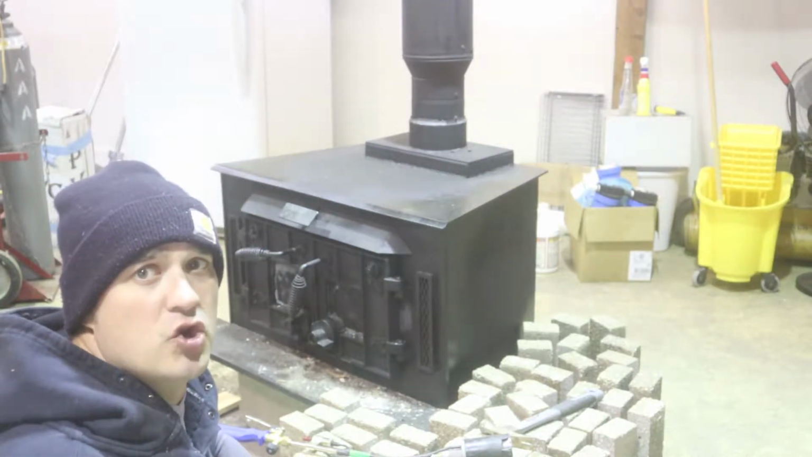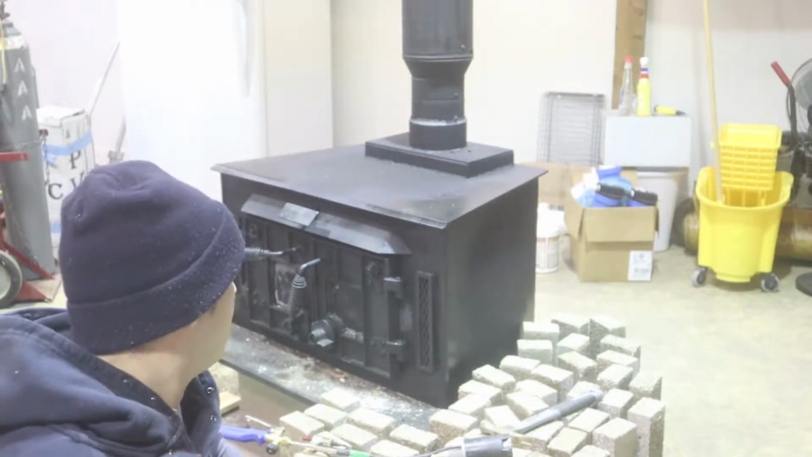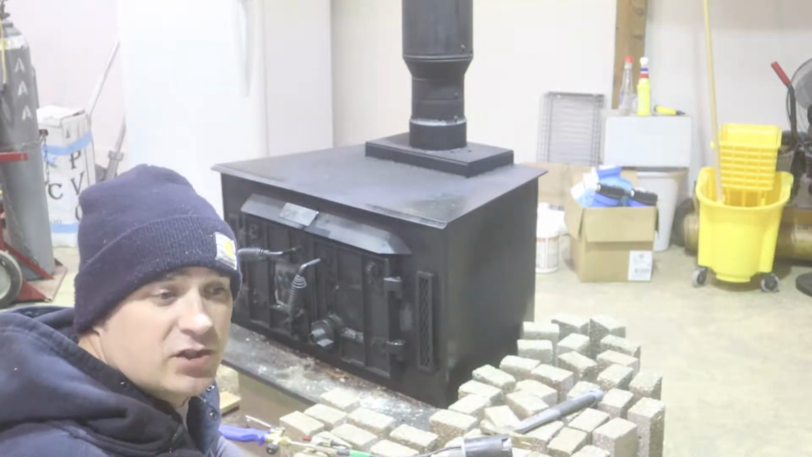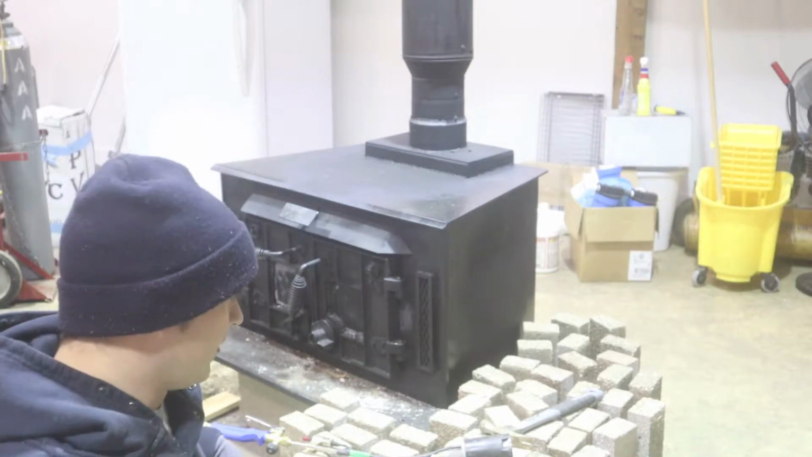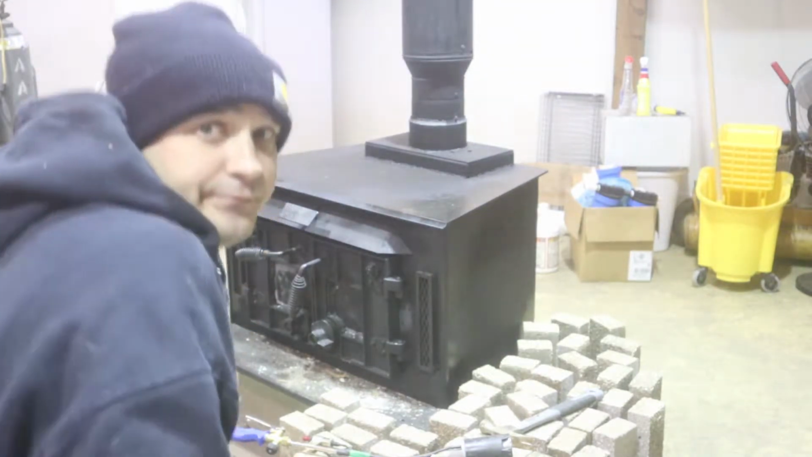I don't know if you can see my breath in here. It's 39 degrees. So we want to try and as efficiently heat the workshop here as we can. All right, well, let's get to stacking.